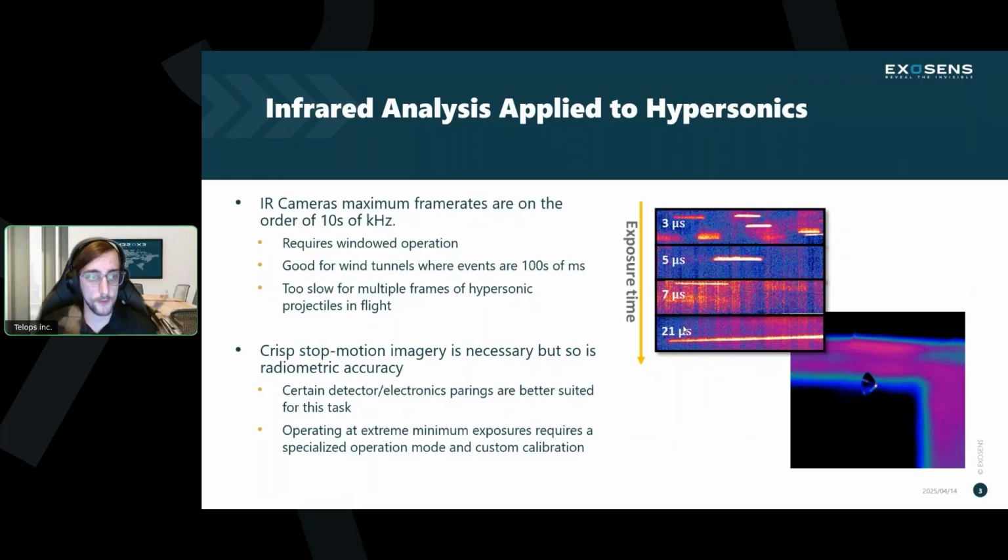IR camera frame rates are at maximum on the order of tens of thousands of hertz, and this requires windowed operation. But even then, it's not necessarily great for hypersonics because you might have one on-target frame, but before the camera wells can reset and you can take a second frame, that projectile will be long out of view unless you're using something like a tracker. So high-speed IR cameras with their tens of thousands of hertz are great for events on the order of milliseconds, hundreds of milliseconds, things like wind tunnels, but they are far less good for hypersonics. So we decided to circumvent this by going with a stop motion solution.